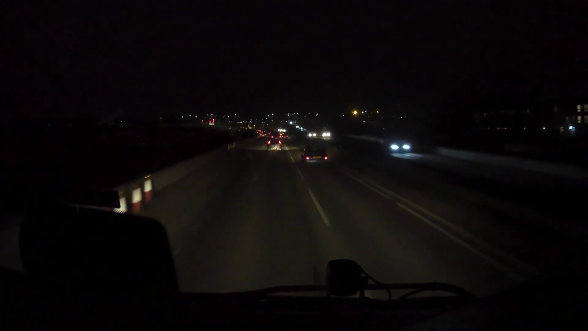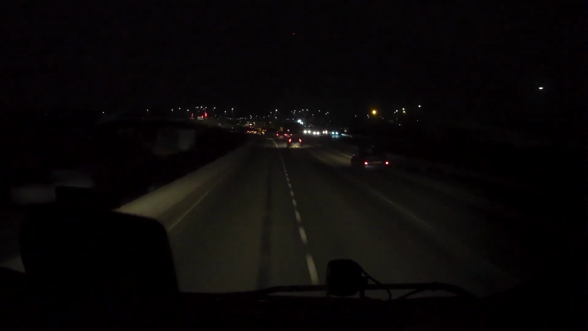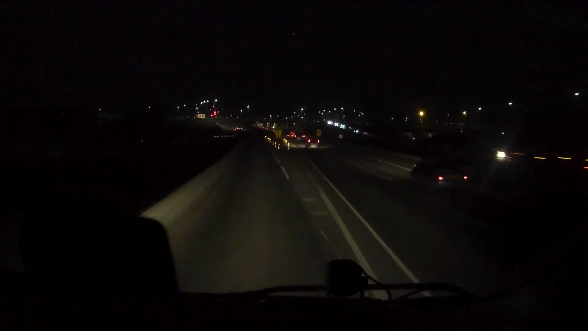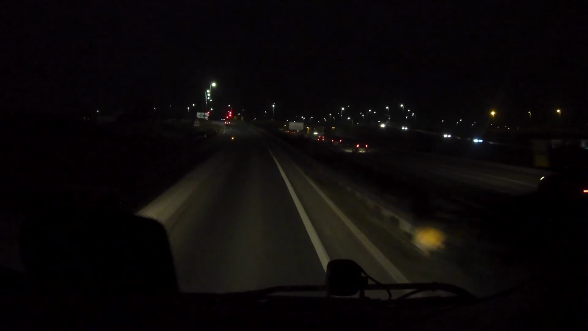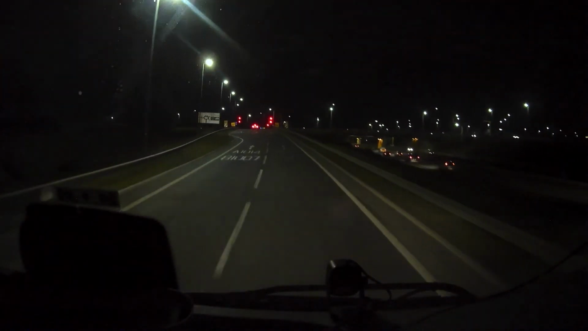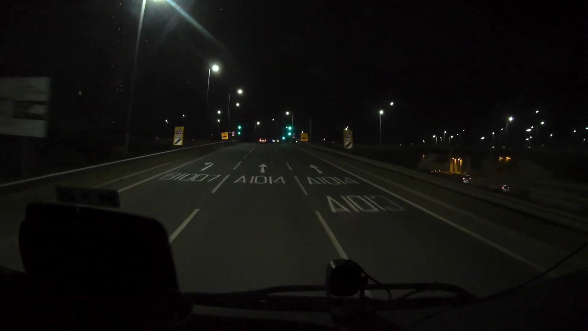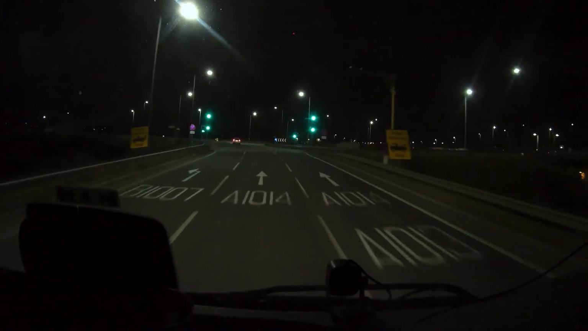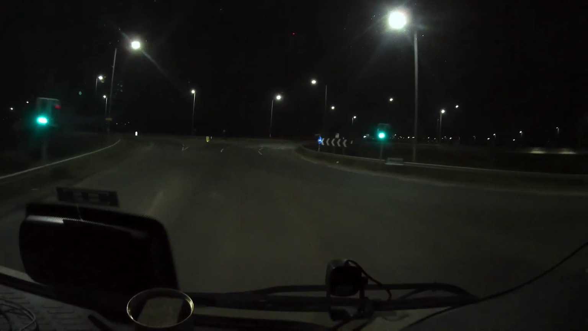Here we go. Down the runway, it's not, it's the Manor Way. Manor, as in Manor House. Enter the roundabout, take the third exit, then keep right.